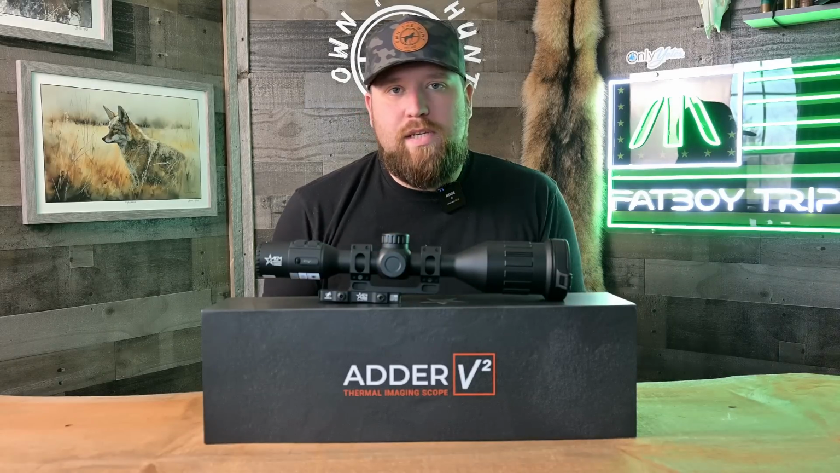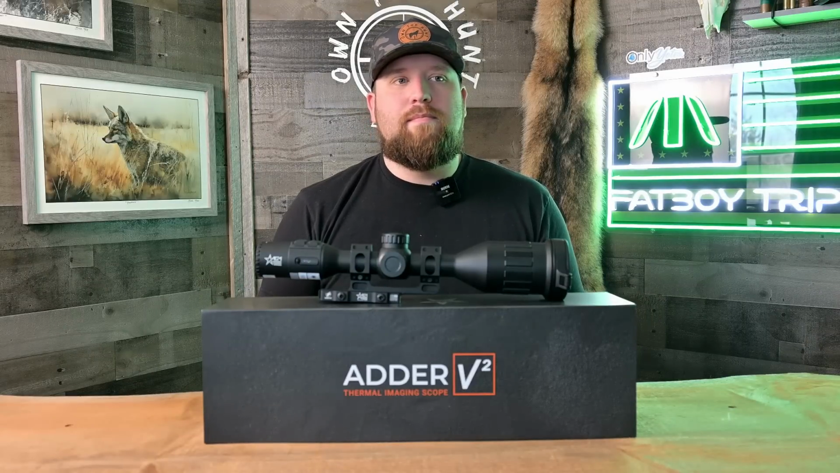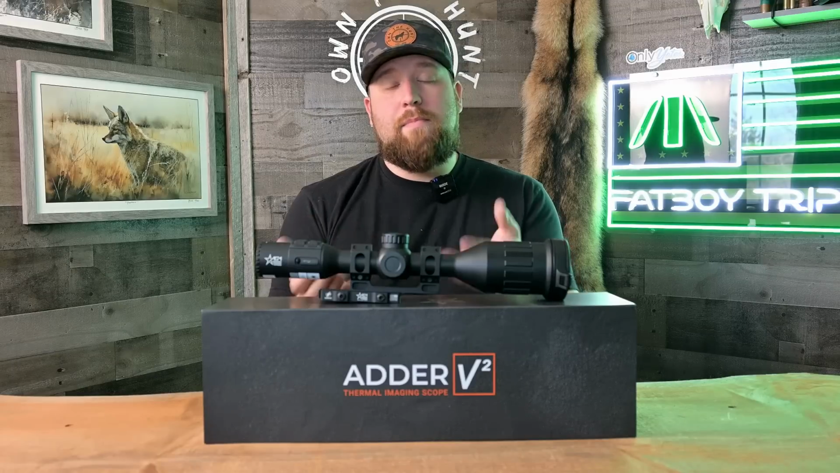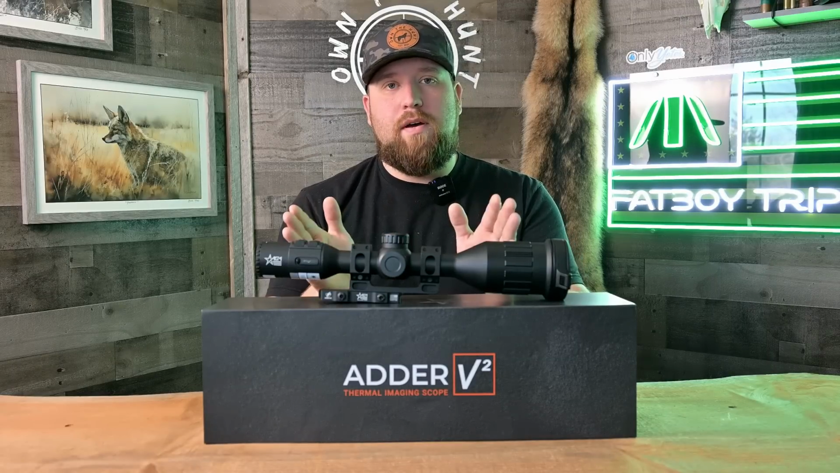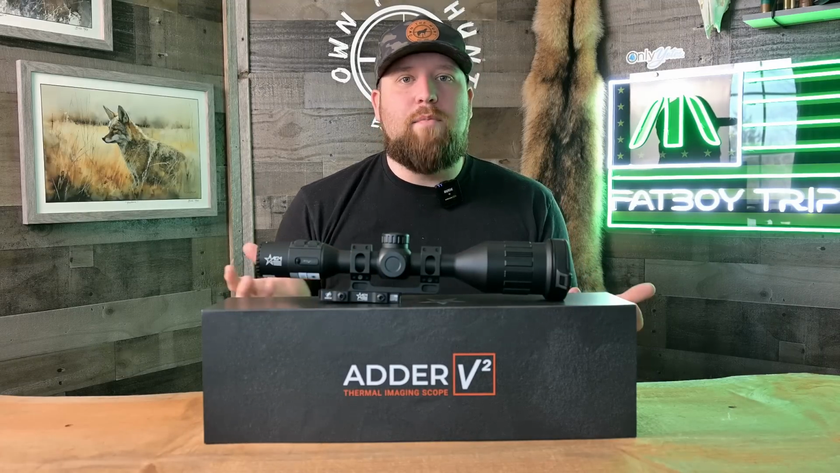That is not the case with this scope. I don't necessarily know if that matters. You know, some people like putting in the app. Some people might really love just being able to plug in the data in their scope and run with it that way. I don't really see an issue, but it'd be nice to have both features.